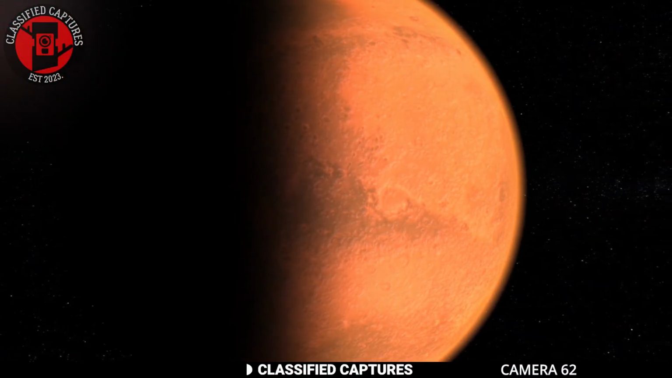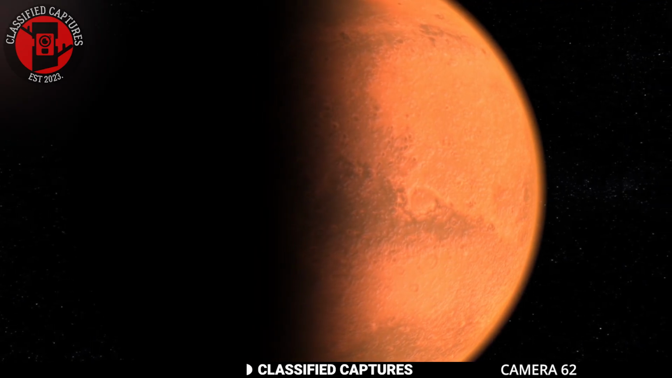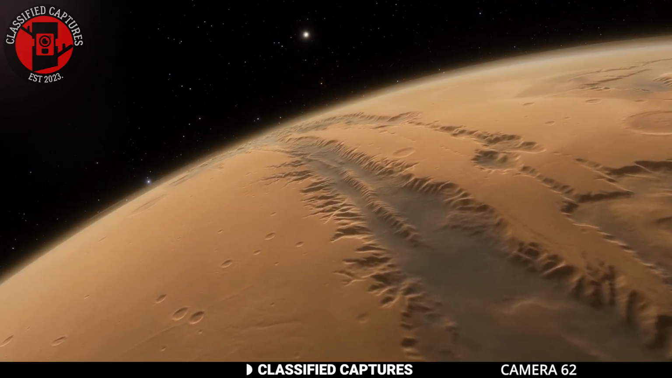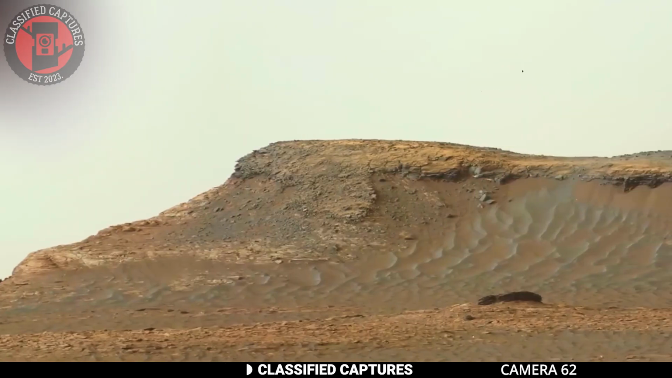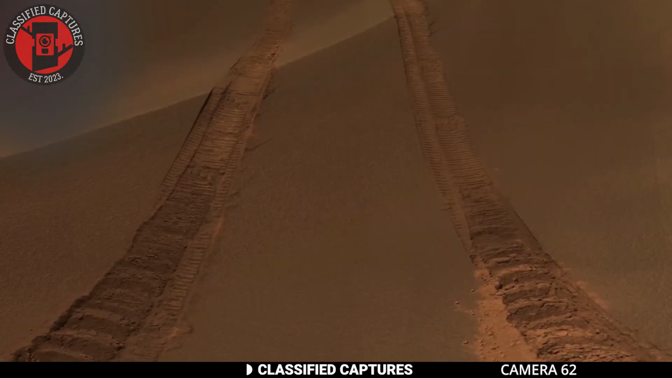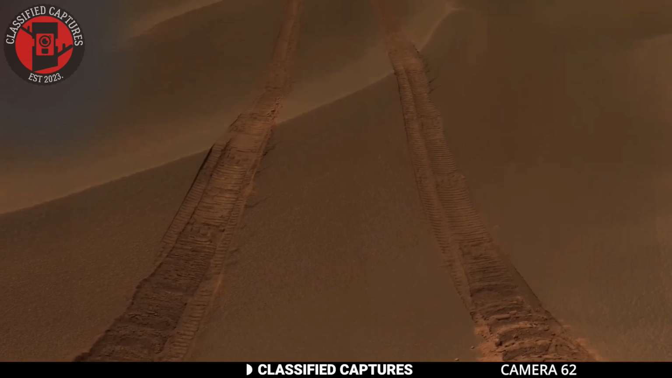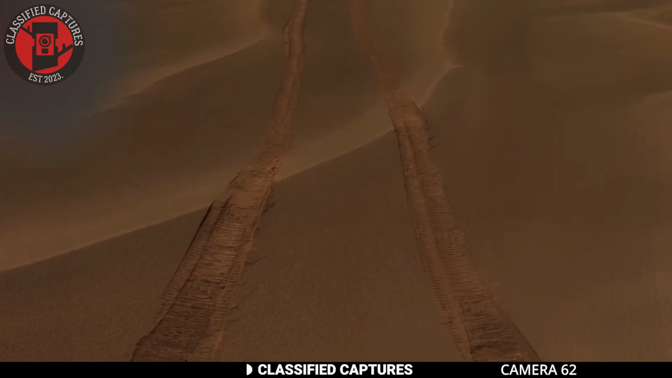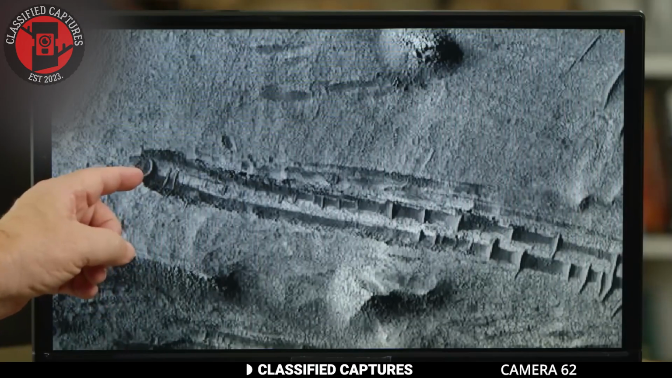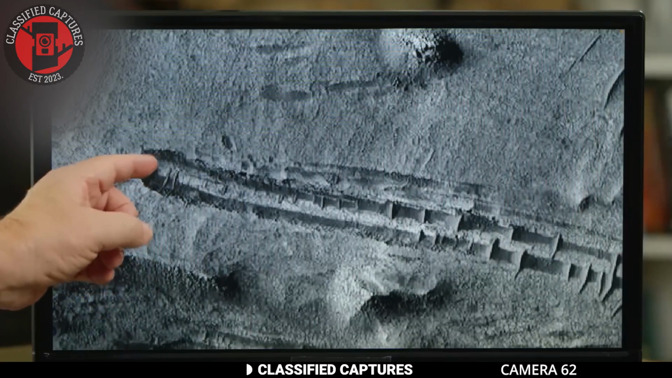Mars is a planet that has long fascinated scientists and astronomers alike. It's often referred to as Earth's backup planet, with some experts believing that it was once teeming with life and greenery similar to our planet. To better understand the planet, its history, and potential for life, many robotic missions have been launched to the planet. Researchers have made some fascinating discoveries from these missions.